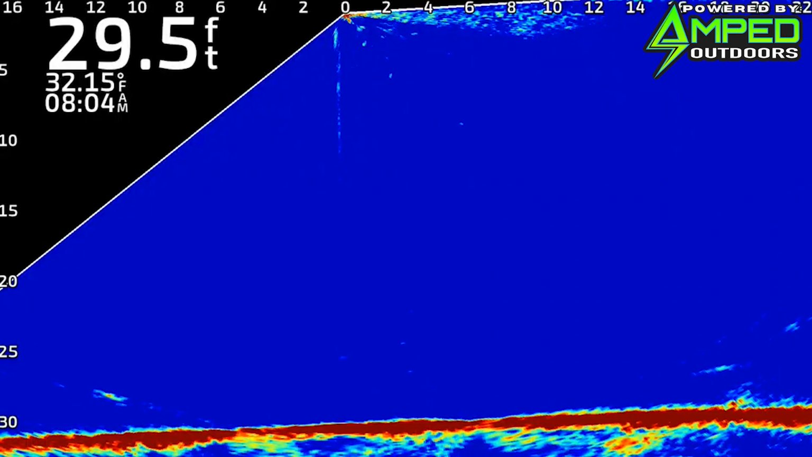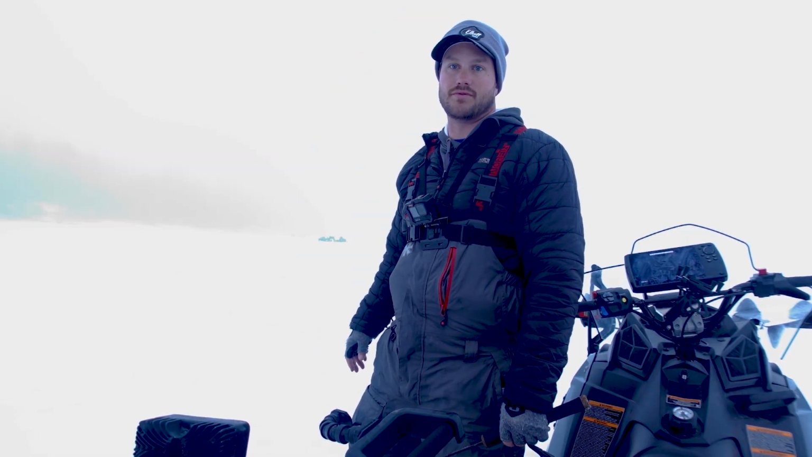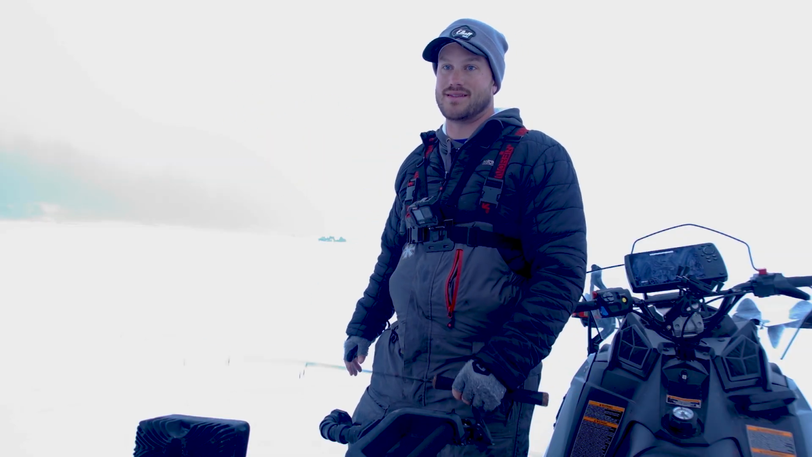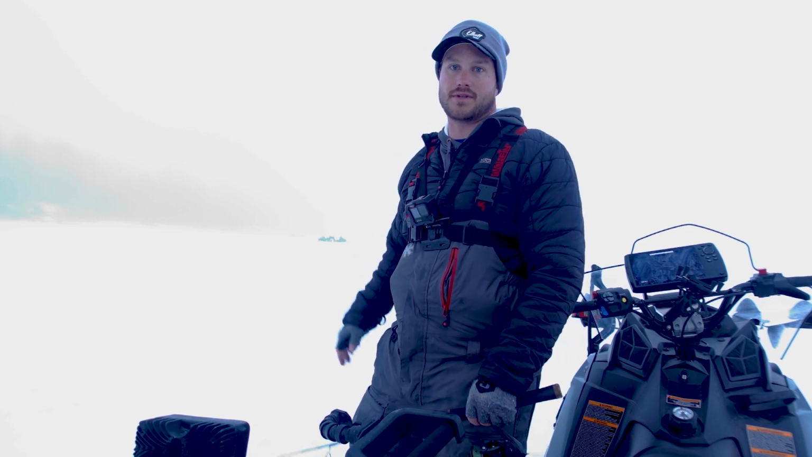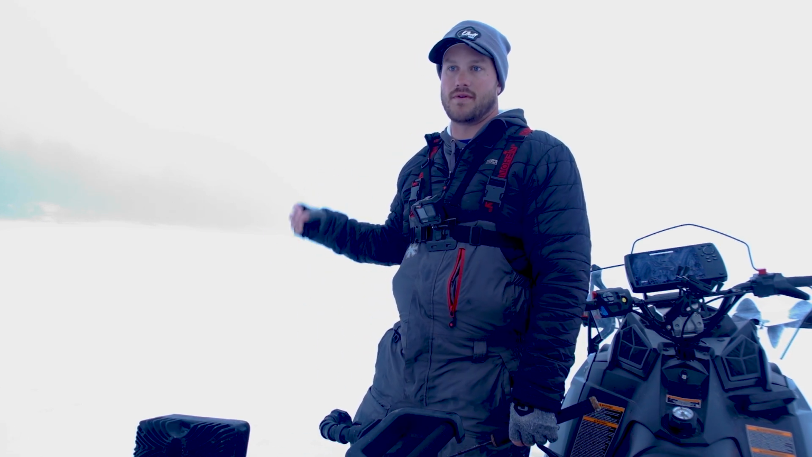I'm in about 29 feet right here, and it's 29 feet over this whole thing. There's a little bit of structure off to my side, some rocks, a little reef over there, but it's a shallow flat in between a couple little islands here. That's one of the areas that we're going to target. I'll talk through a lot of the other areas as we go, and give you some of my input on what we've seen, what we've found.